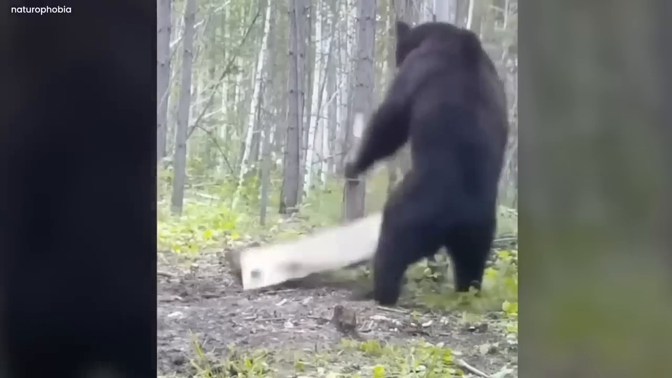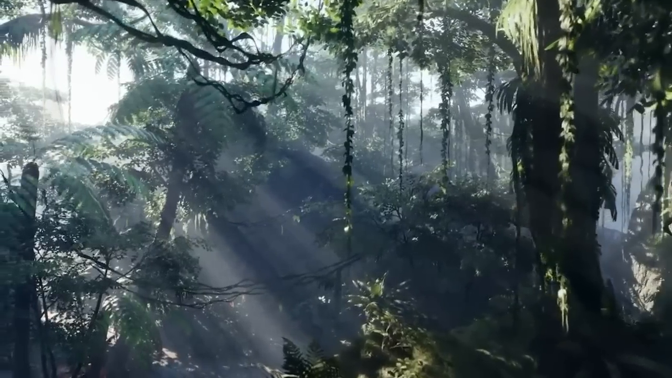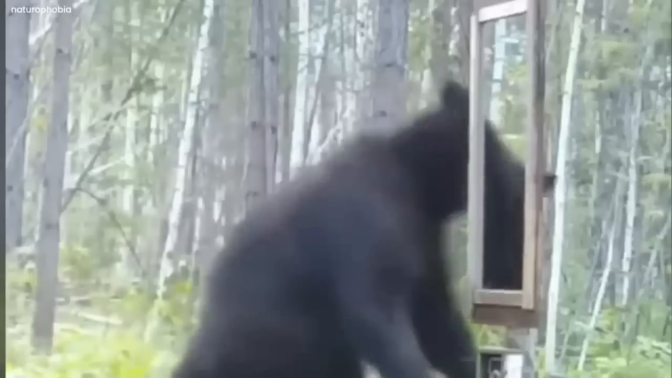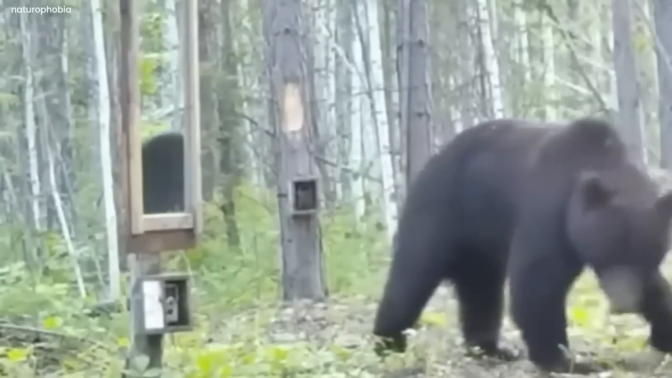It seemed as though the mirror had enchanted it. The jungle went all quiet, and you could almost feel the suspense in the air. The bear and the mirror were locked in this strange, eerie moment, and the bear was confused and astonished. He had the experience of his life, about which he will now wonder for ages.